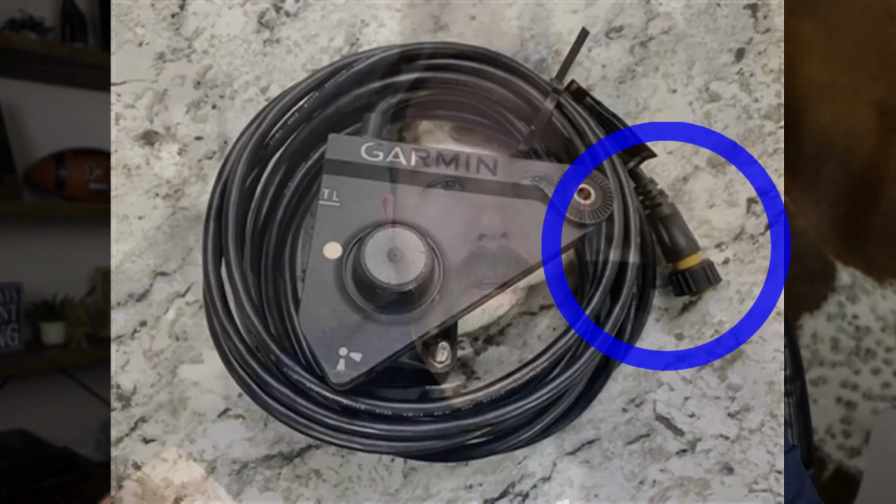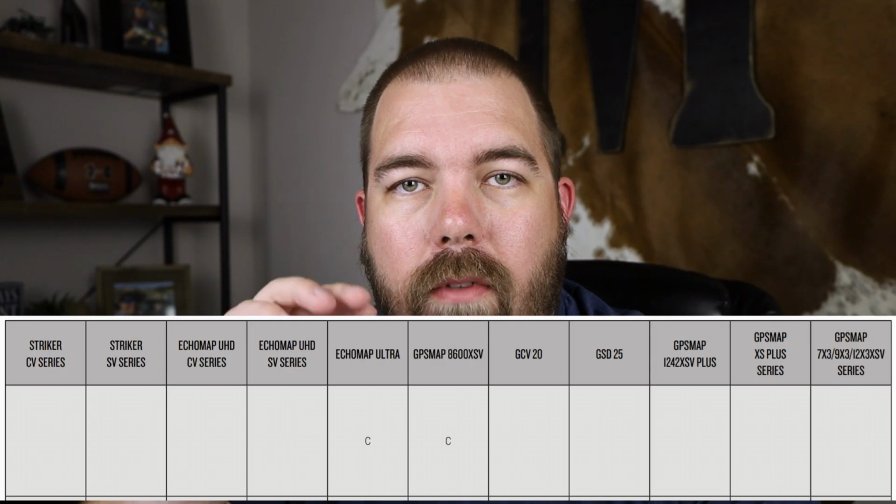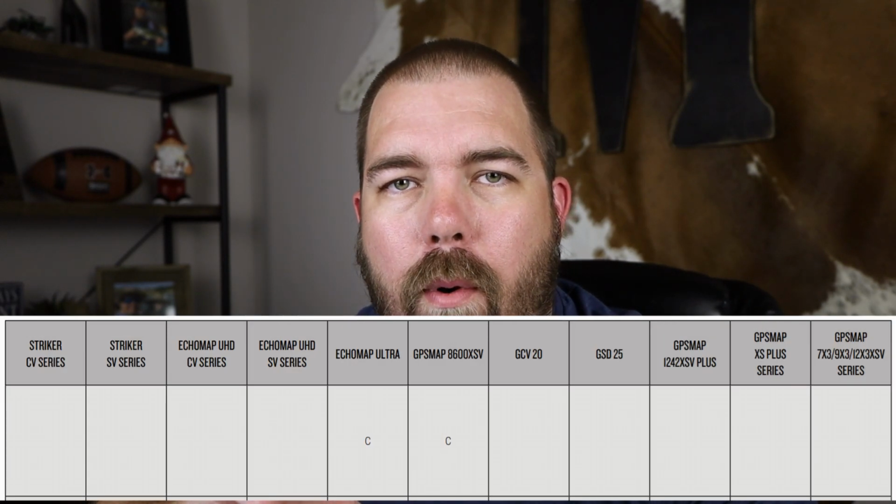The LVS 12 has no black box and provides 60 degrees of viewing angle. It plugs directly into the head unit. I double checked, it's not just a fluke, it has an actual 12-pin plug. It's capable with the GPSMAP, and I can't remember all the series. There's a couple units that it's specifically capable with. The GPSMAP, and I believe the ECHOMAP Ultra. Don't hold me to that. I'll put it in the notes and in the information bar.